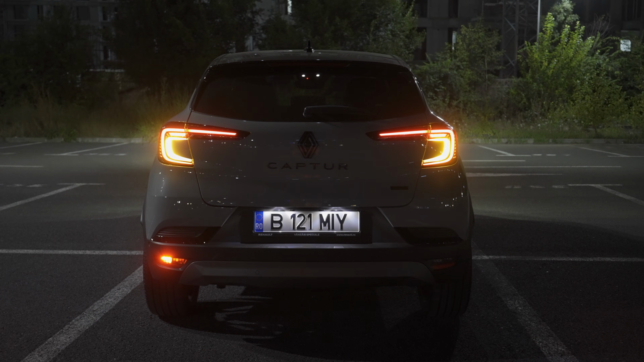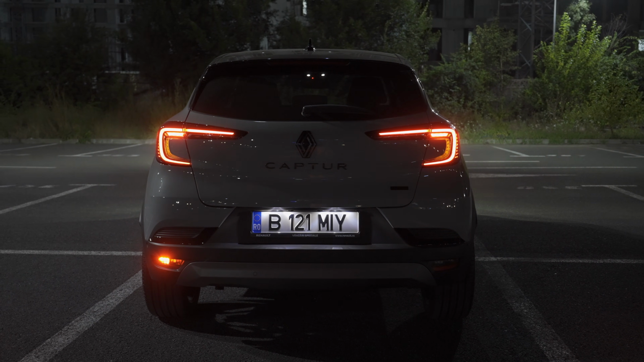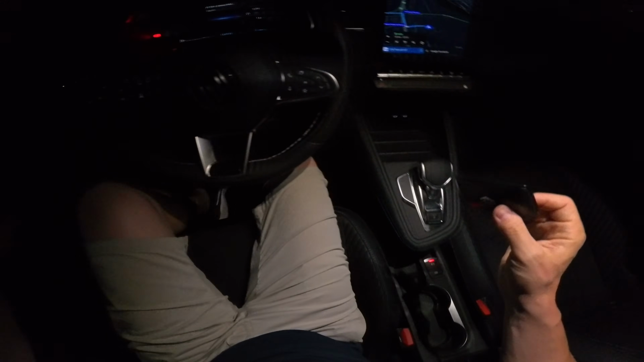It comes with an ambient light in the front, on the front door right here, and you can also change the colors. I will make a separate video where I show you how you can change those colors. On the rear it didn't have any light, but on the front you have this ambient light right here. And let's drive the car.